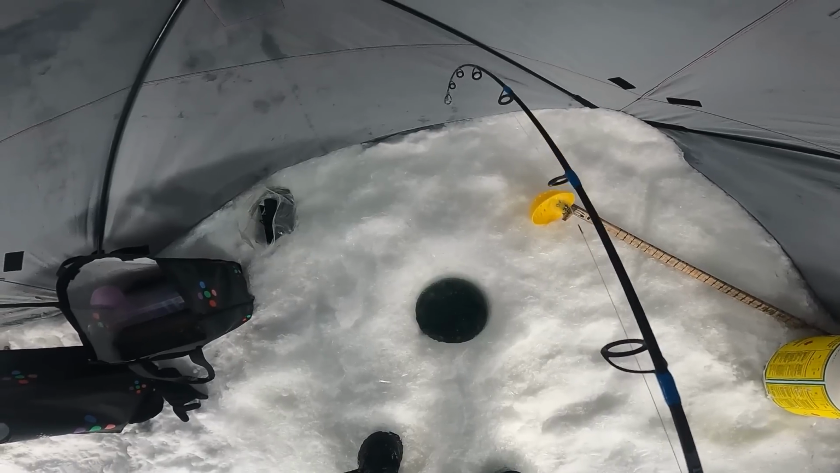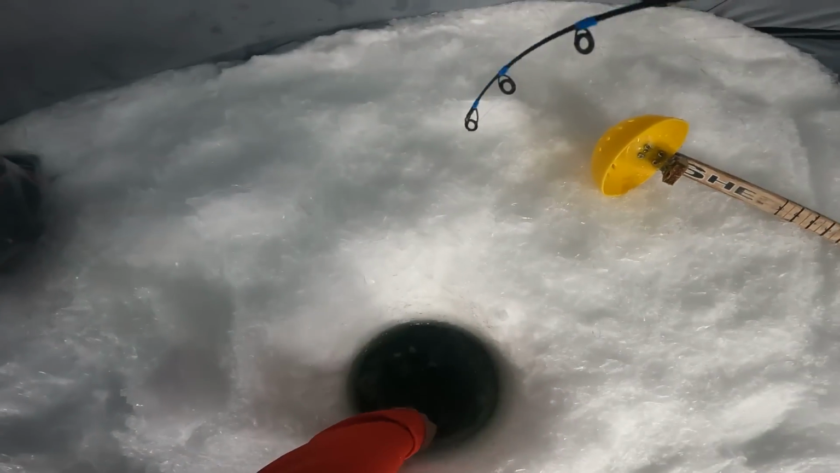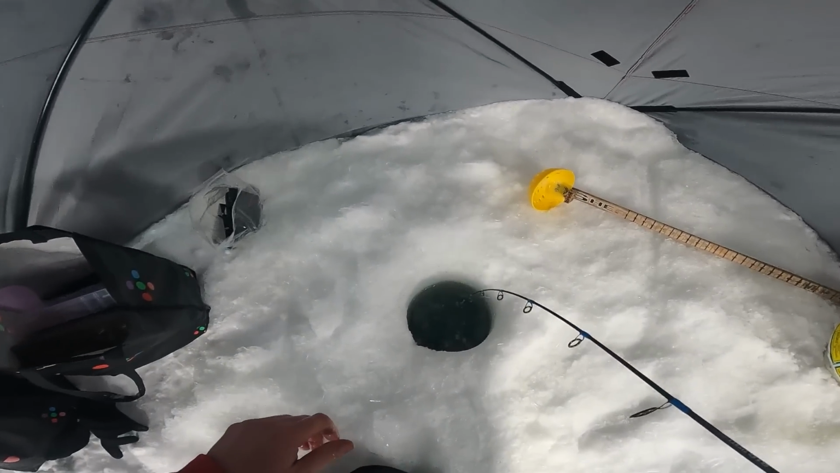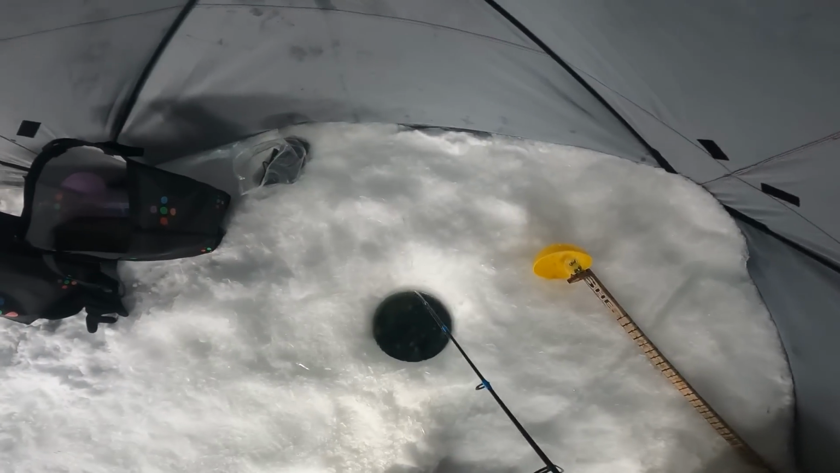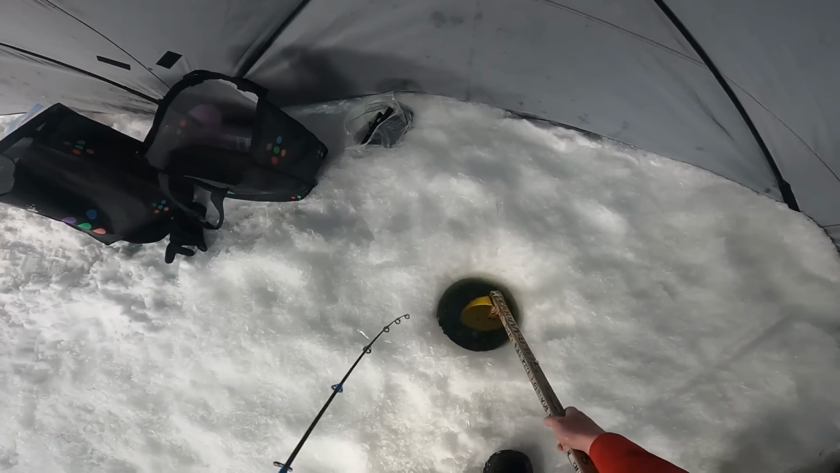Bubbles. Oh, I just got a glimpse. Oh, that's a nice one. That's a super nice one. Oh no. Oh, I hate when they do this. Oh, no. Oh, he's got a T-bone. Oh, I just saw his head. You can see better.